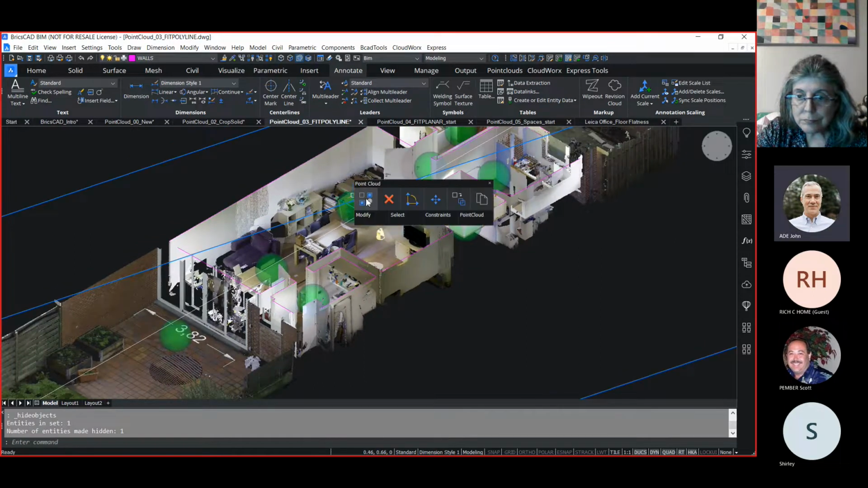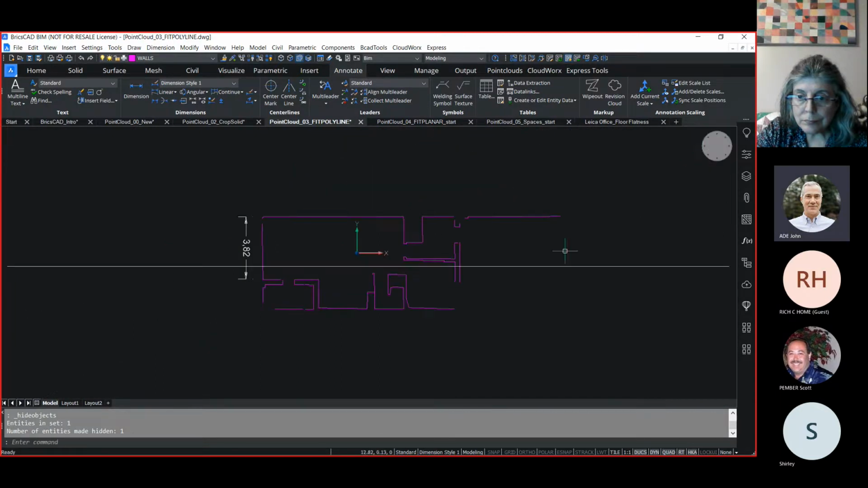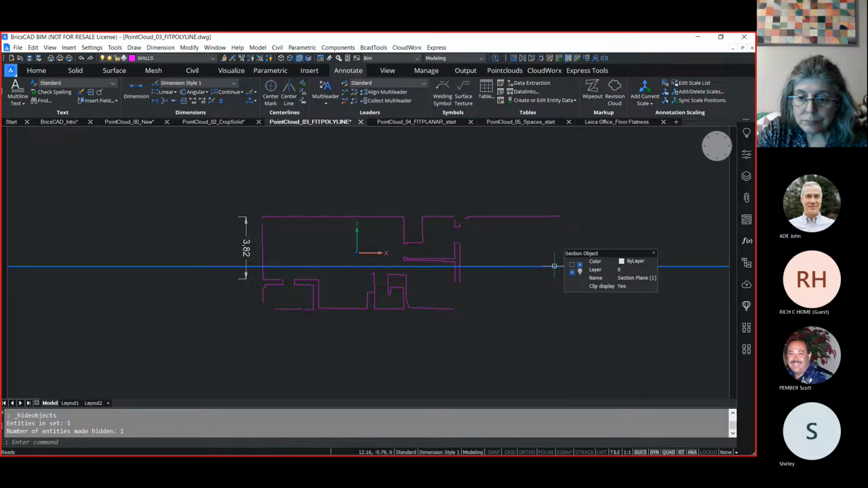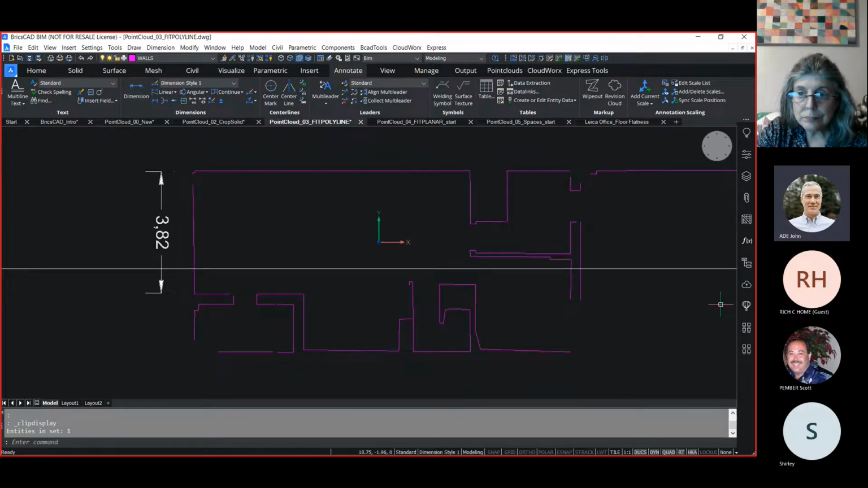Again, we'll turn off the point cloud and reorient to a plan view. But you notice that even though I was able to trace a lot of lines, they are not necessarily aligned with the UCS. Some of these lines are at slight angles, both horizontally and vertically. There are some gaps where some of these lines should be joined together. And we have a tool to help optimize or clean up this line work.